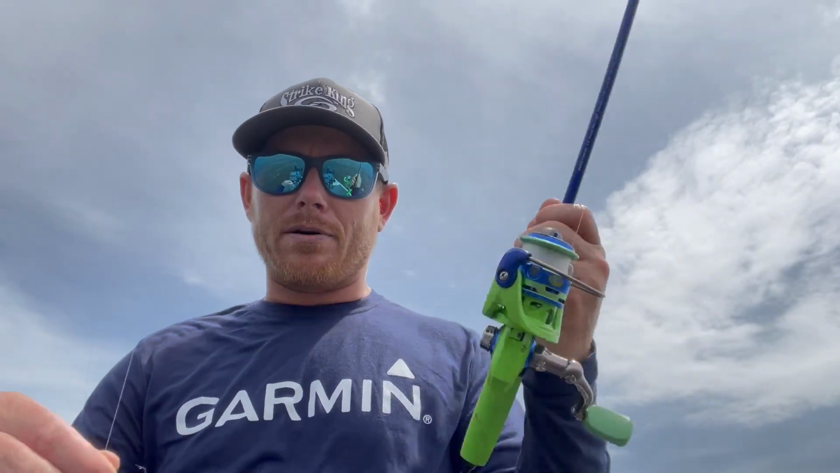So let's say, for instance, I'm having to shoot up under docks, and all those crappie, I can see them on Livescope, up under a dock. This is going to allow me to shoot the bait way up under the dock, and that is really a big deal, especially when trying to target those hard to get to crappie. But in this situation, we're not targeting hard to get to crappie. I'm just merely casting to them.